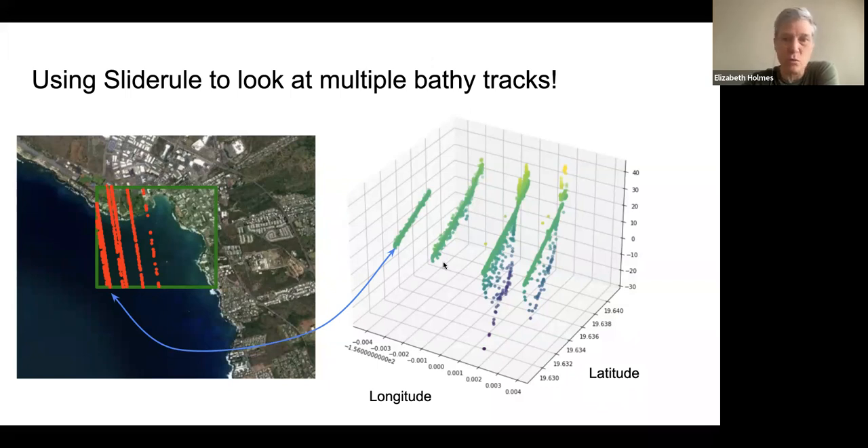Another nice thing is it was quite easy with the output, which is a GeoPandas data frame, to create these nifty 3D plots, and you're going to see more of these. That really helped us visualize whether in that location we would be able to get a bottom bathymetry signal. Next slide.